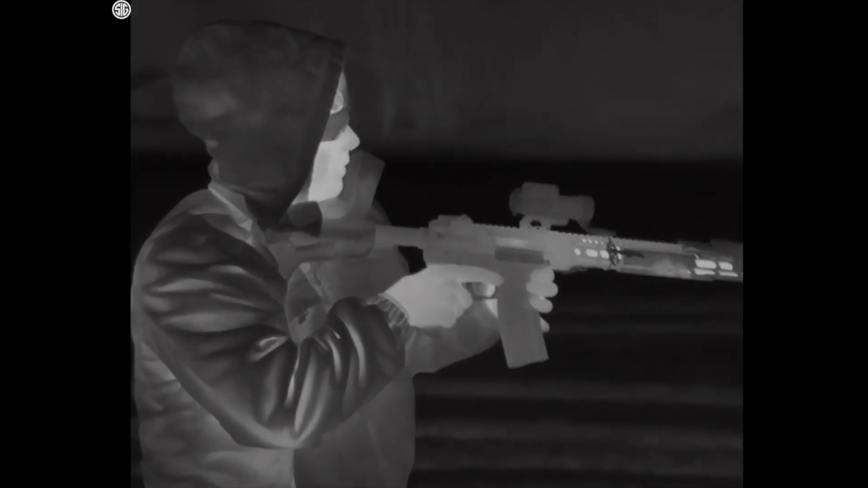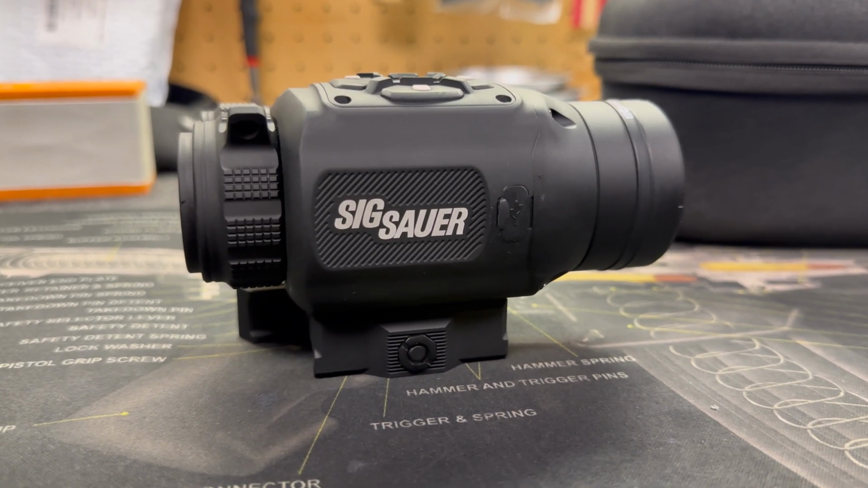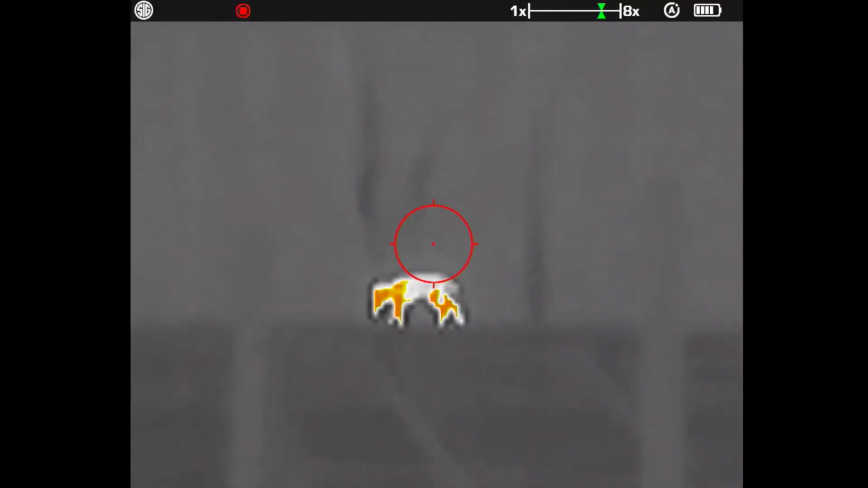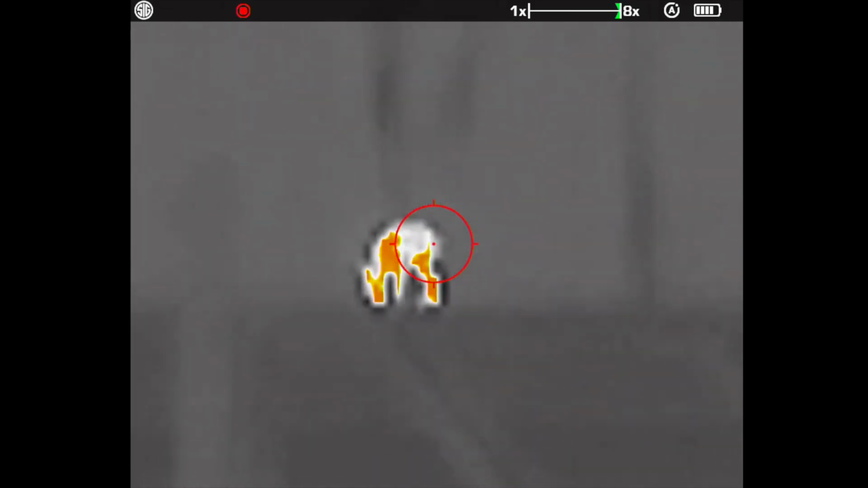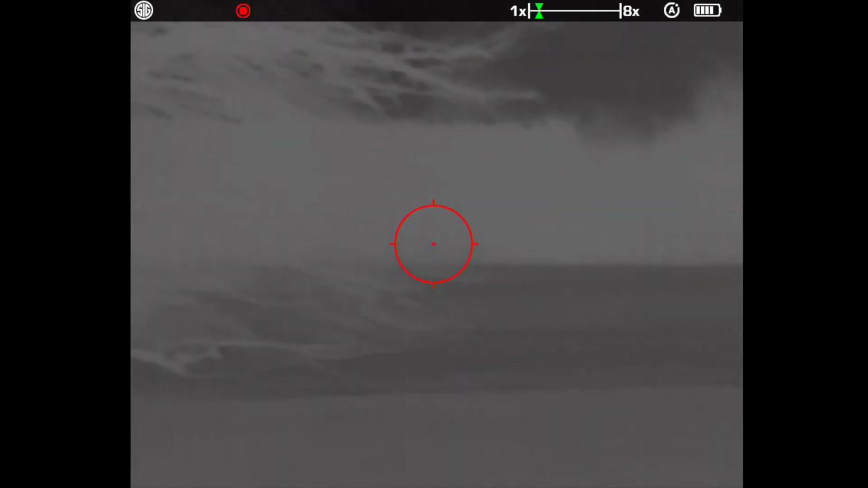I mean, you could go ahead and buy an iRay, because that is probably this thing's best competitor. But the problem with that is if it breaks, if something happens to it, you are done. If you're outside the warranty period and that's it, you are paying that out of pocket. With this guy, you have the rest of your life. That is pretty crazy. I don't think there's anything else on the market for a thermal clip-on that has that kind of a warranty. It just simply doesn't exist. At this point, if you're considering getting the CV25 from SIG, I think you're going to be making a good decision. This thing is backed by the warranty and it shoots great.